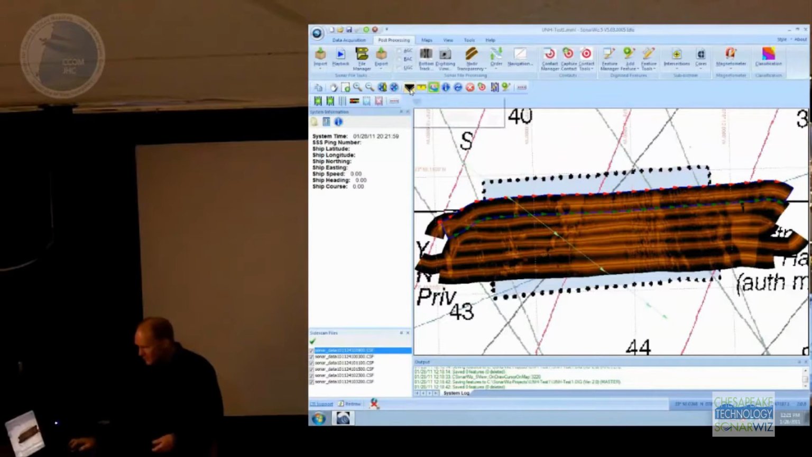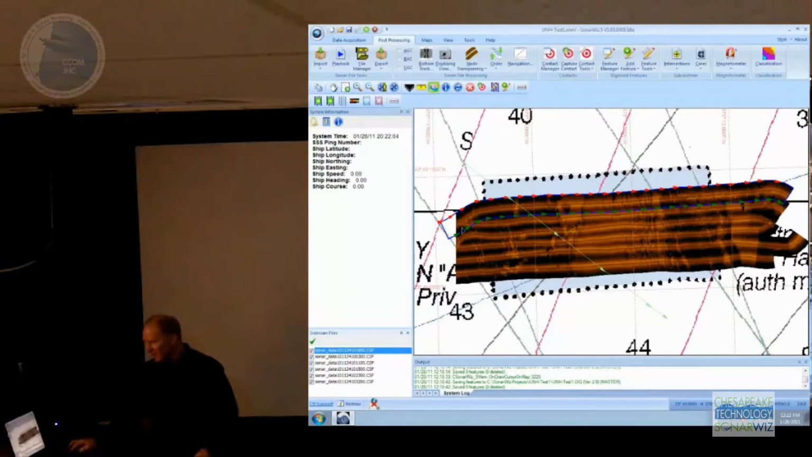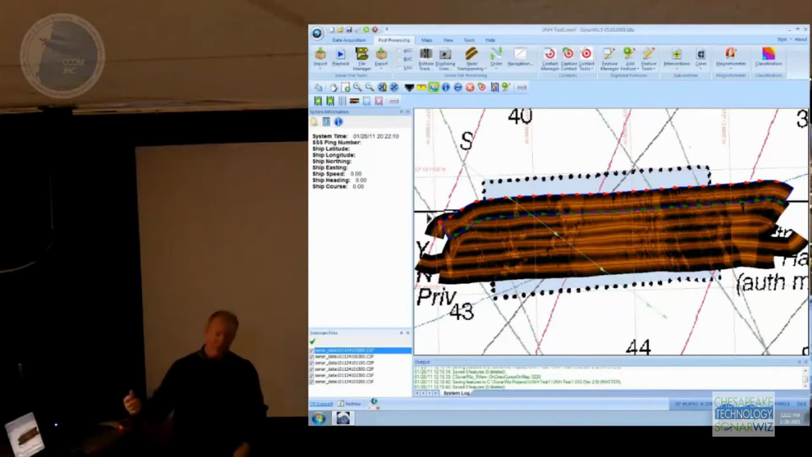This button here is new. We call it the swipe button, and we swiped it from ArcGIS. I don't know if you guys have seen this tool in ArcGIS, but we use this for change detection.